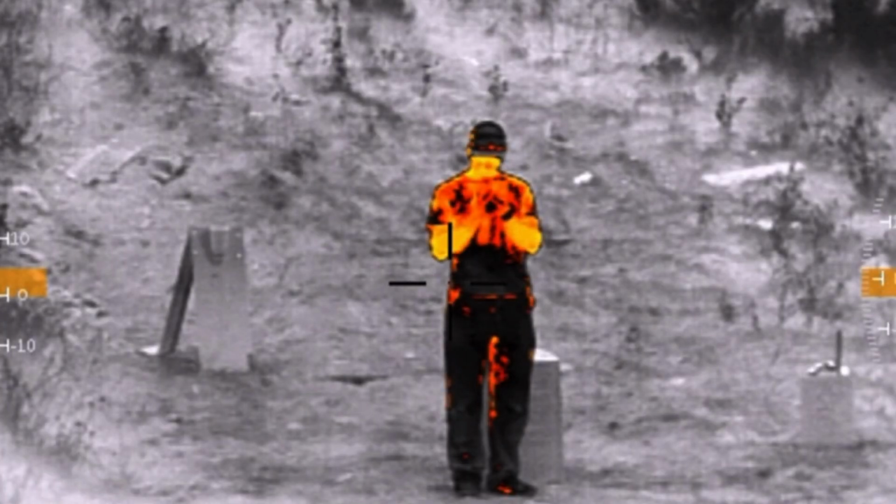And it's a reproduction. Basically, it scans the area and produces a representation, what we would call a thermal image. So you would see the gradients of temperature.